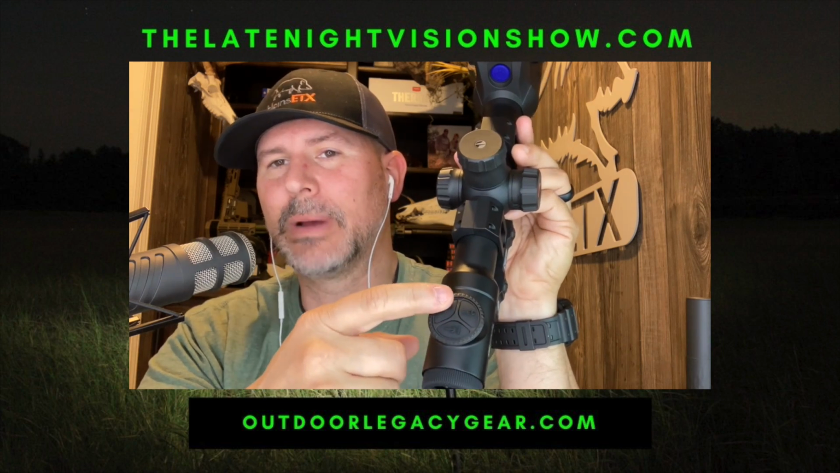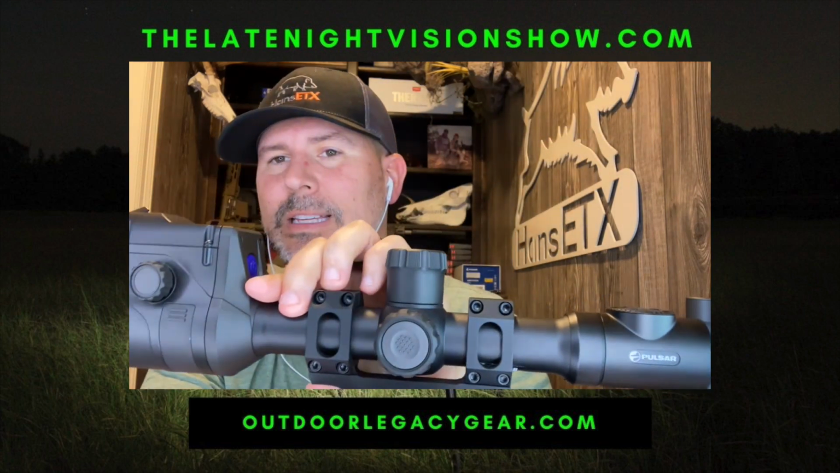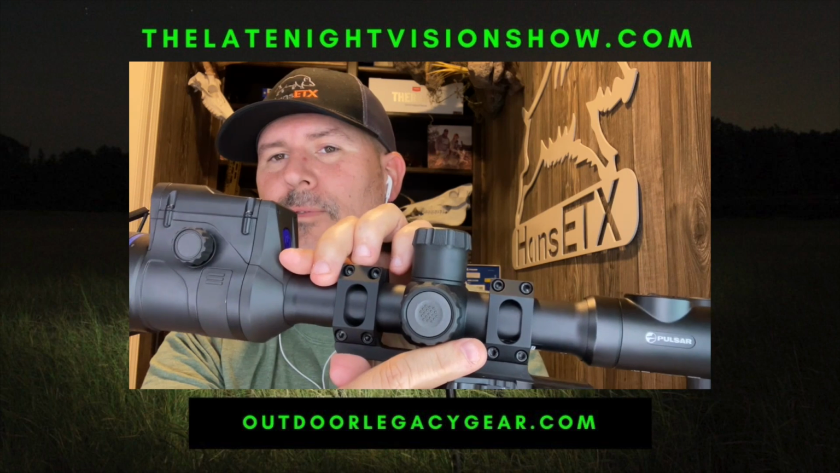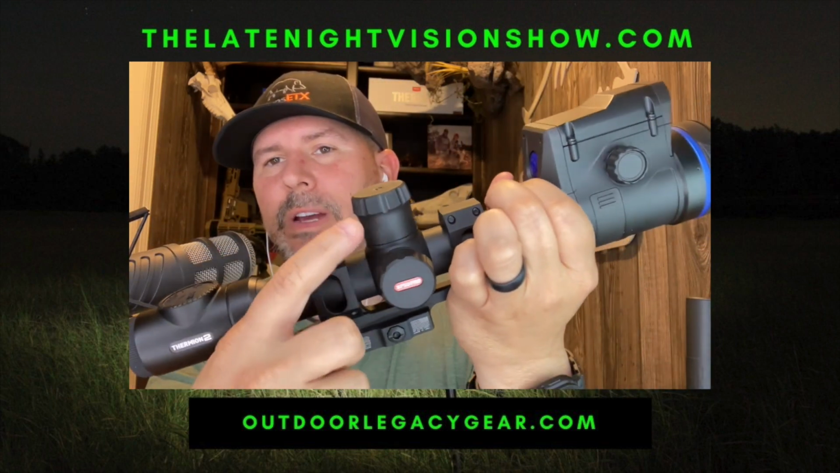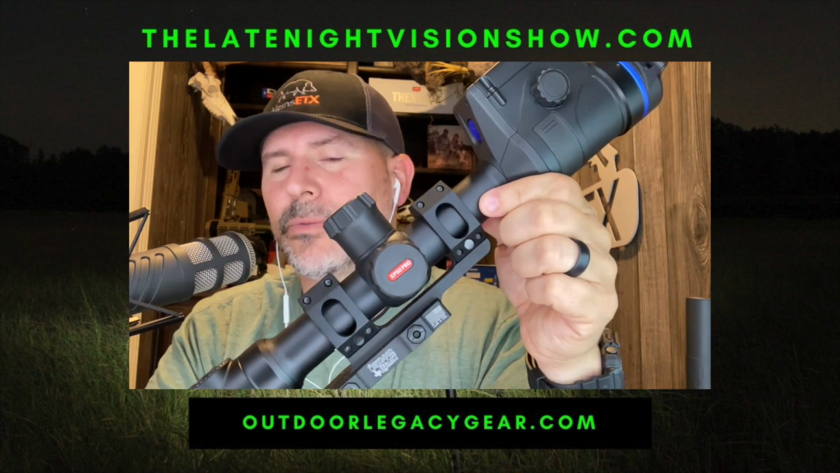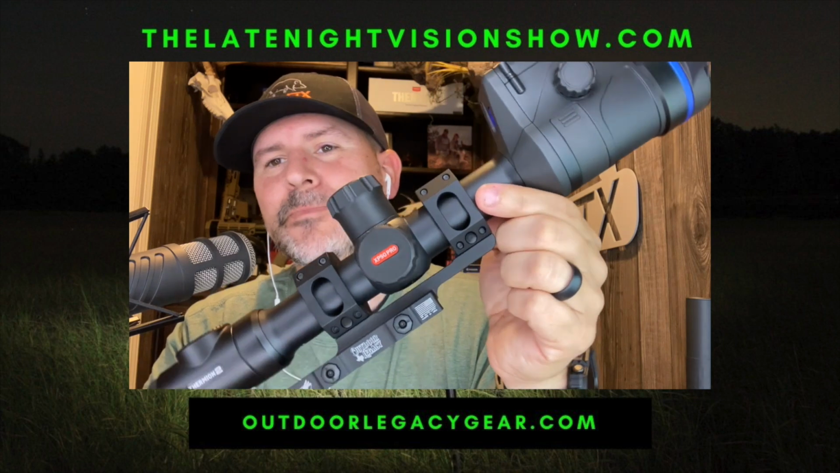Then you've got your magnification button, record button are the same. Your menu button on the side is exactly the same as it was before. You've got the internal battery, like Jason discussed, and then you've got your removable battery on top and that removable grommet up at the top, or a turret at the top.